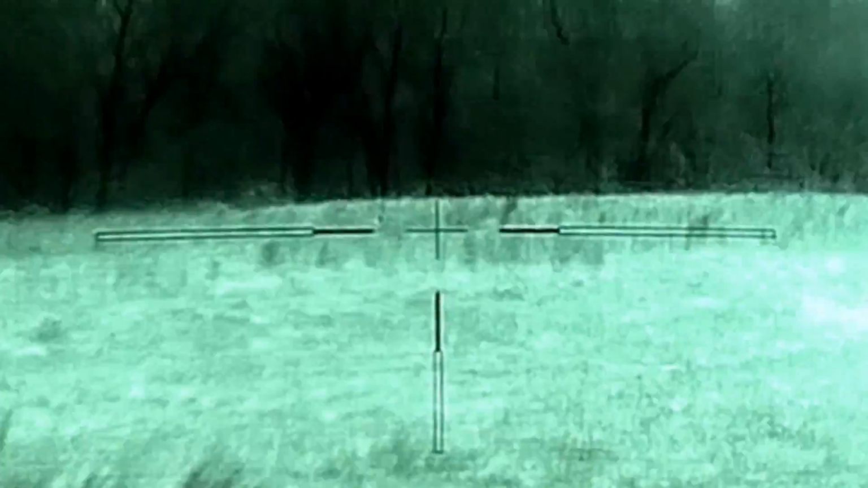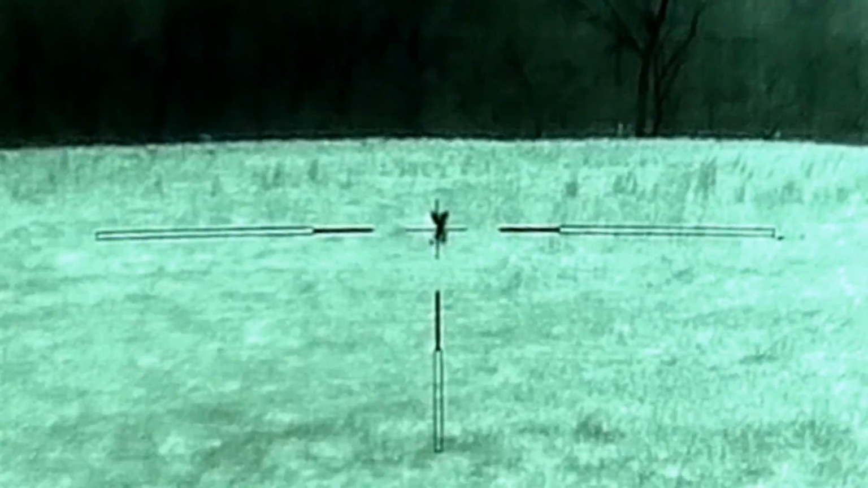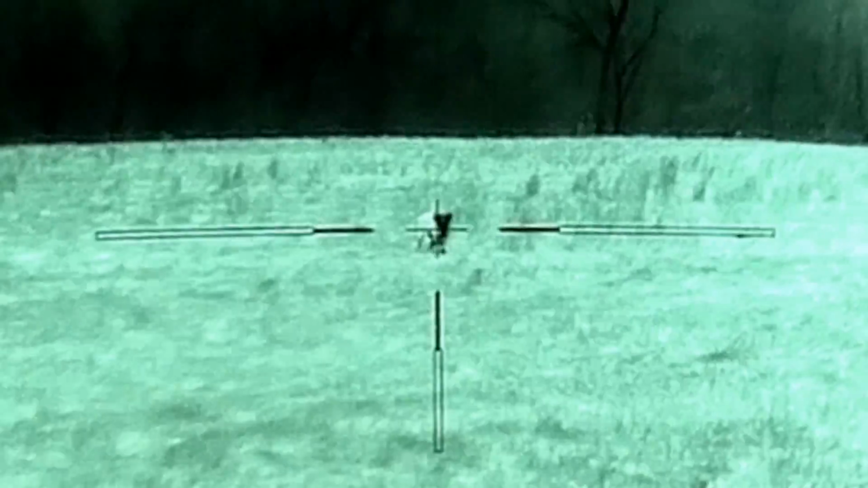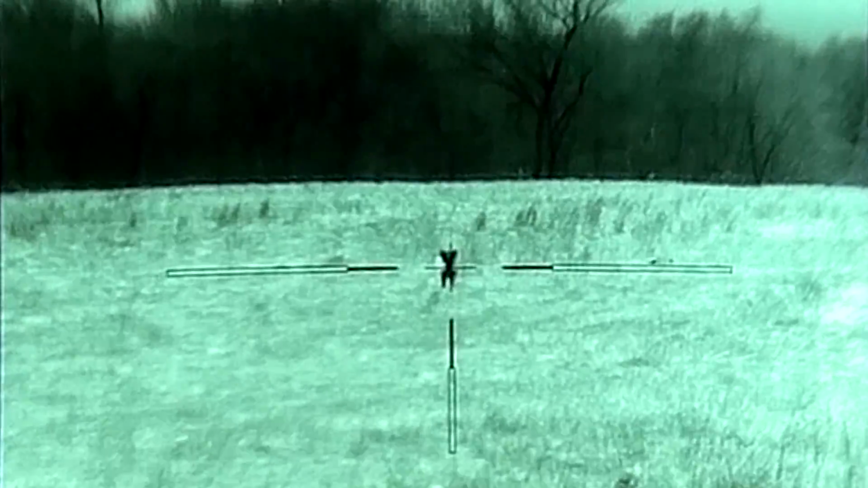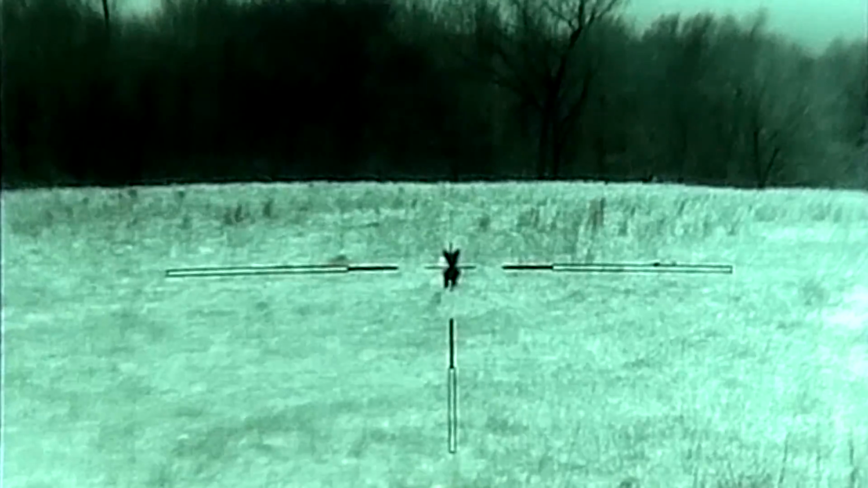There he comes. Hold on. See how close it'll get. Alright, count it down. 1, 2.